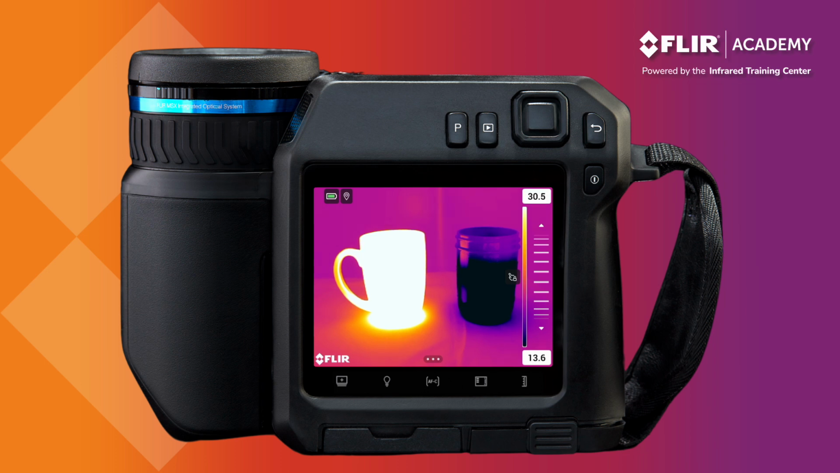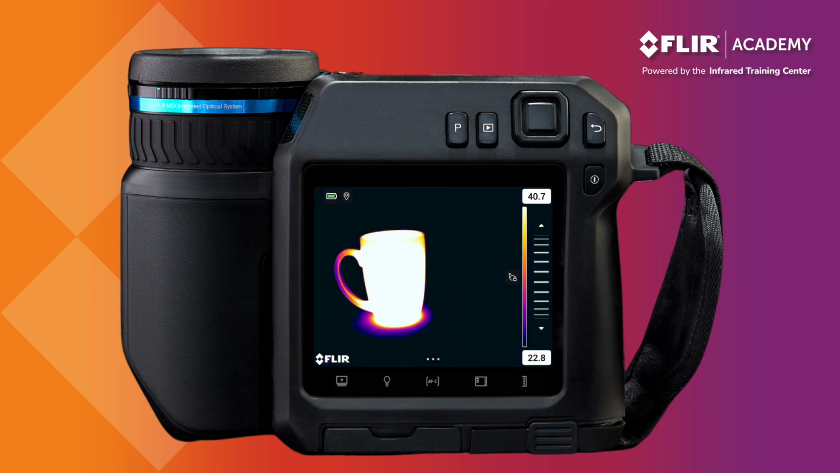Highlighting both numbers together allows you to adjust level. This keeps the span fixed and instead changes the position of the scale within the range of the camera. In manual mode, you also have access to one-touch auto adjustment.